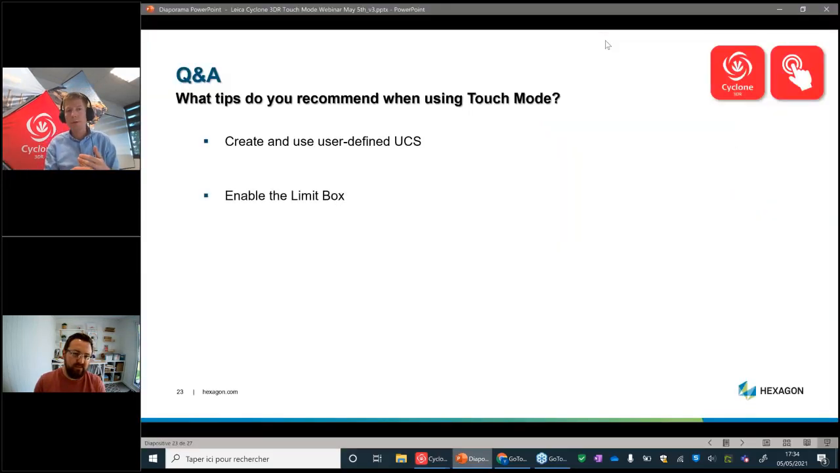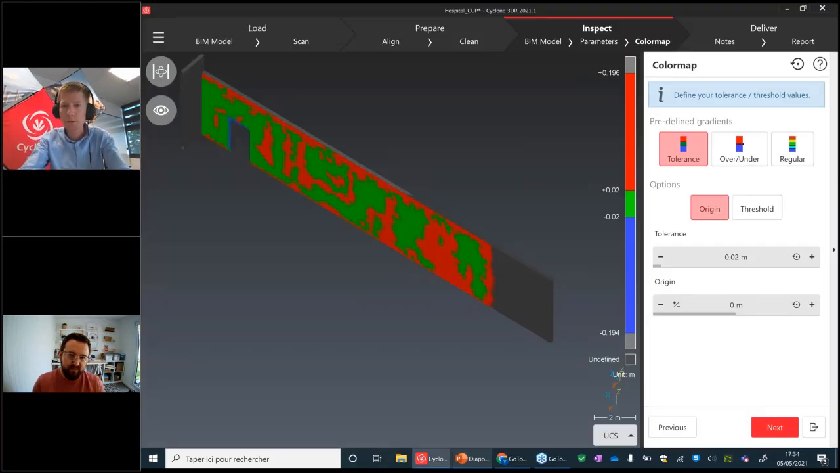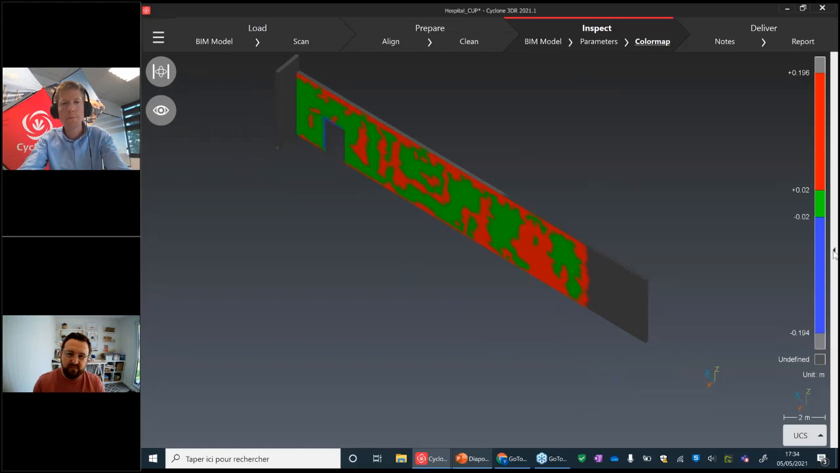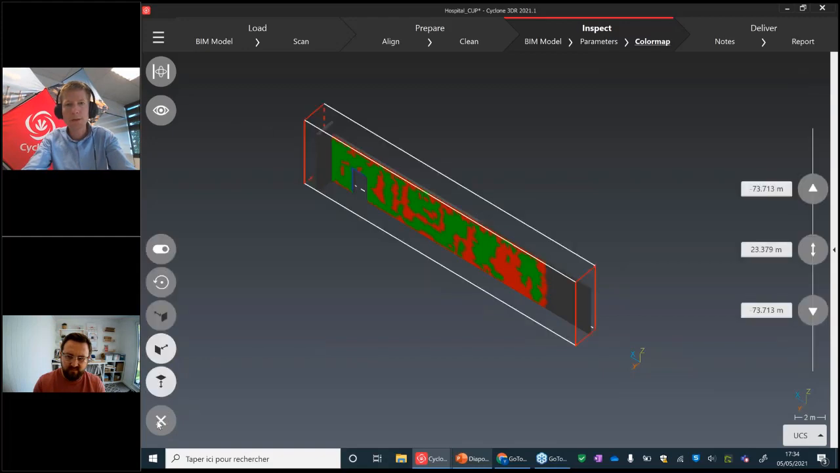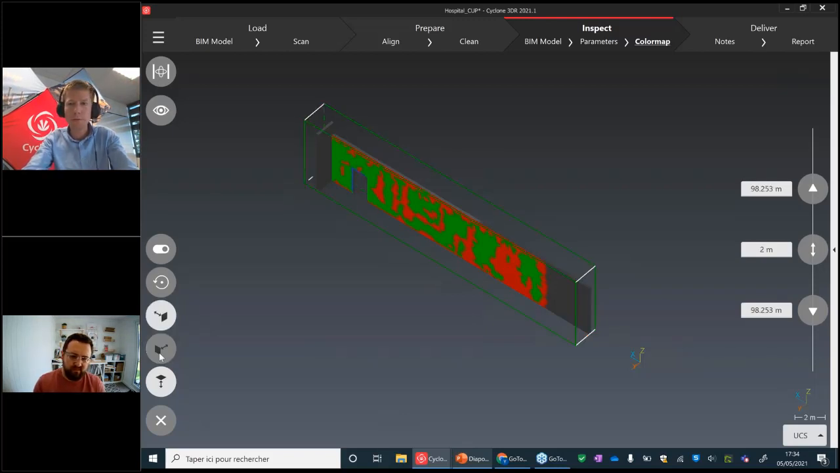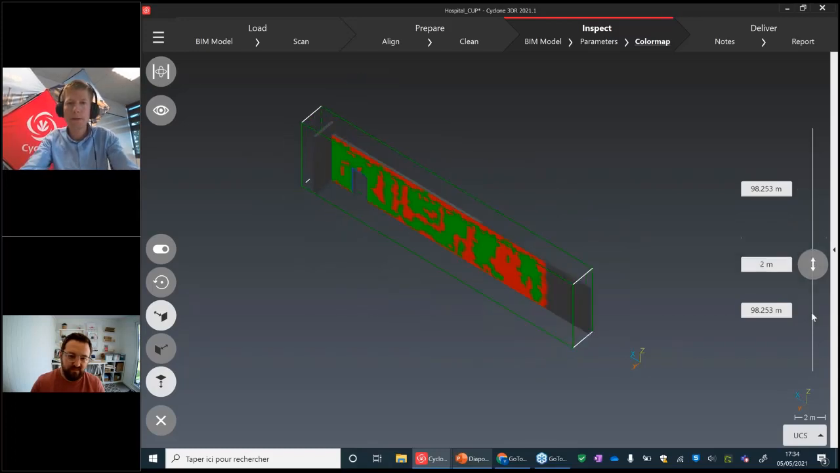The second tip is the limit box that I really recommend to use. I'm going back to the wall plumbness application, and I can hide the dialog box. We implemented a new tool to edit the limit box, and this is what I used to focus on the wall. It's easy to grab with your finger, on the left part but also on the right part of the scene. And for example, you can also define some values, and this is so easy to use.